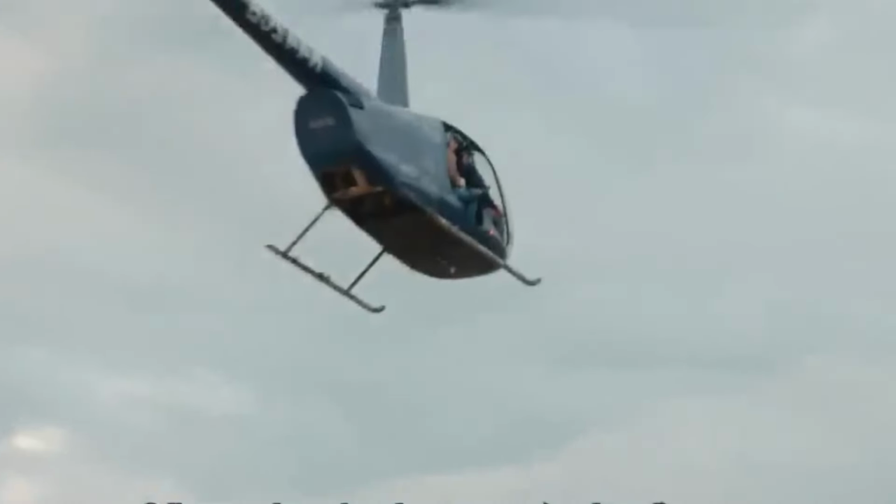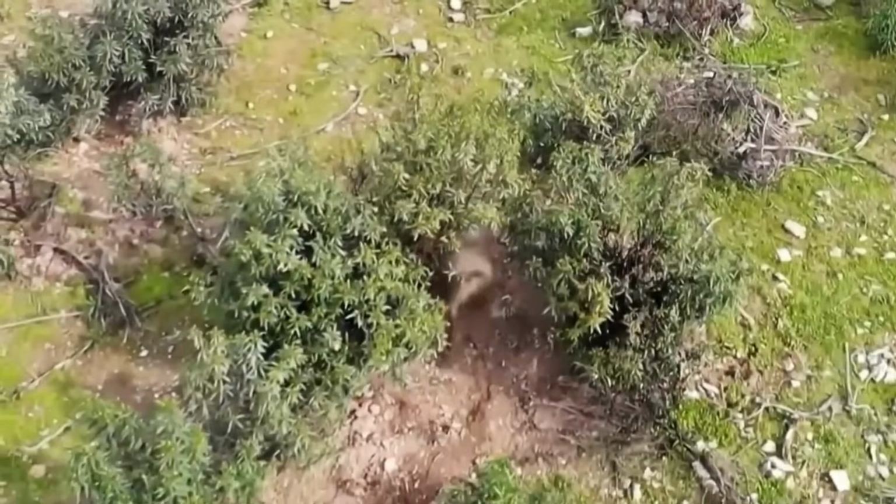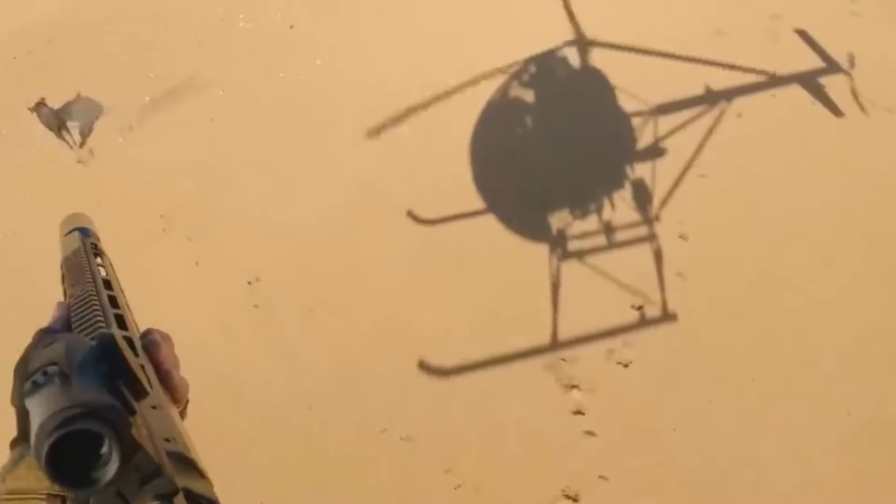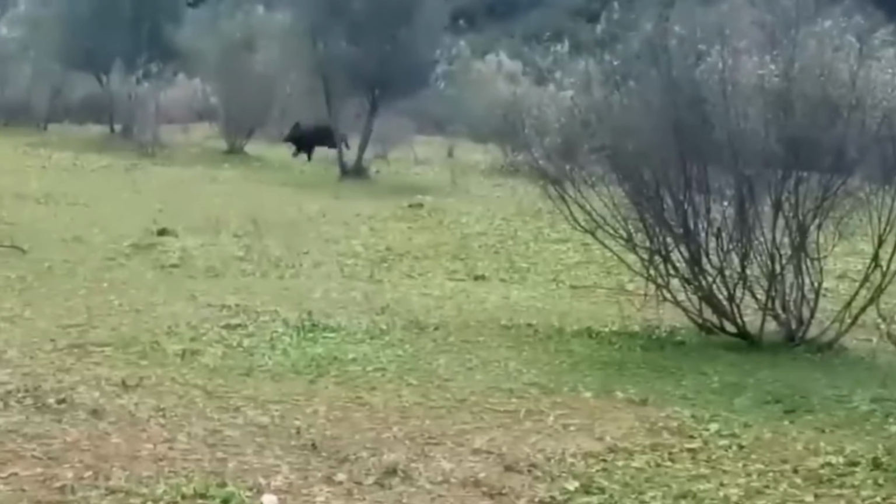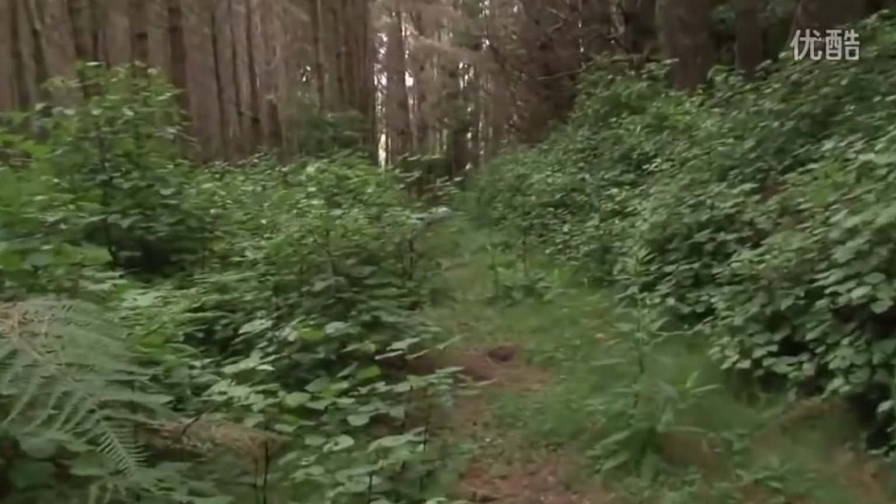For many, the rhythm of farm life has been replaced by a cycle of preparation, defense, and recovery. The ecological stakes are just as high. Feral hogs don't just threaten farmland, they disrupt entire ecosystems. Their rooting churns up soil, destroys native plants, and pollutes waterways, driving out other wildlife.